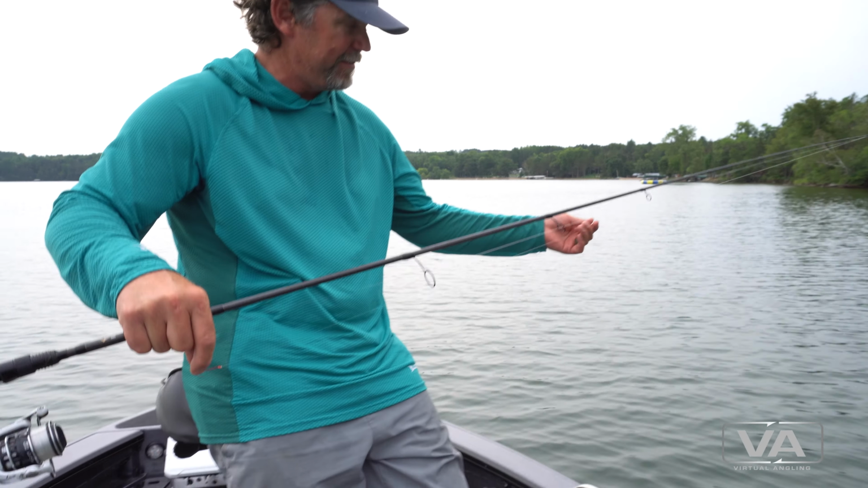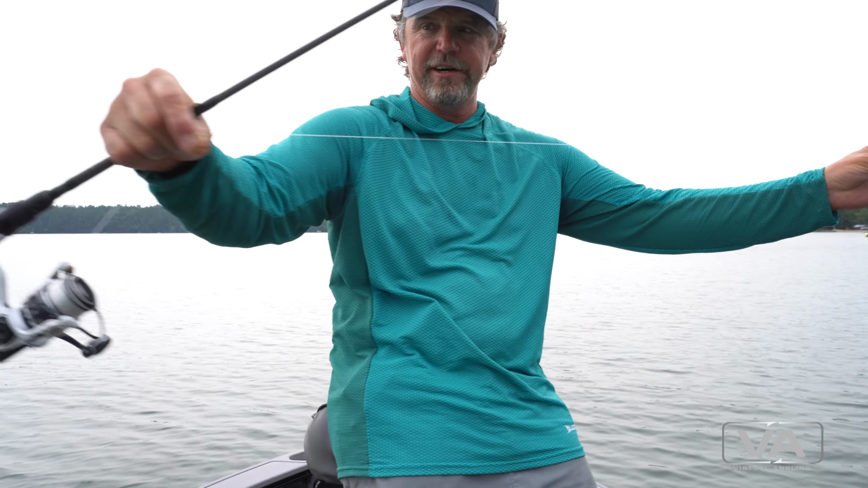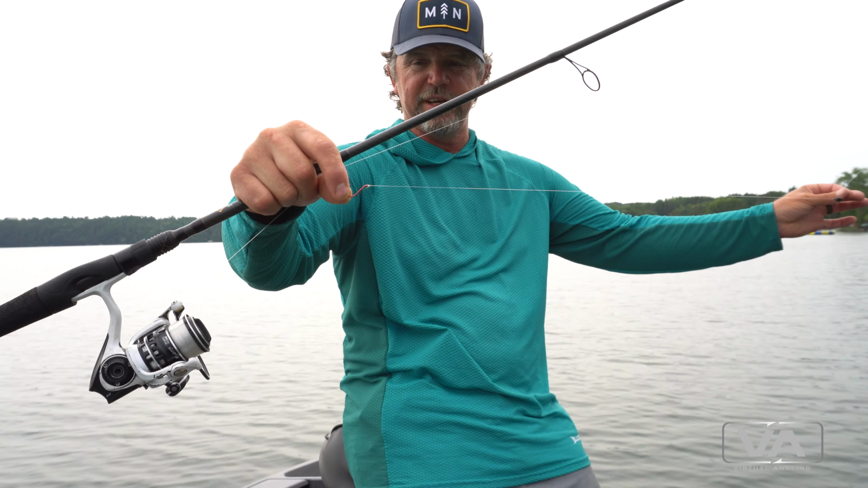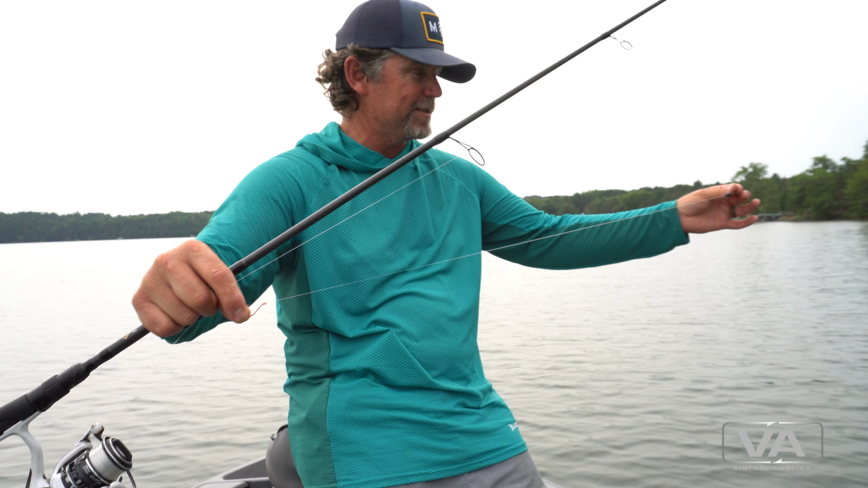This is your straight up Lindy rig. You have a sinker, barrel swivel, leader to a number 2 hook. This is a perfect Lindy rig for a minnow or a night crawler, right? That's how we'd fish it, and that's how we fished it for 20 years, whenever Al Linder came up with the Lindy rig system.